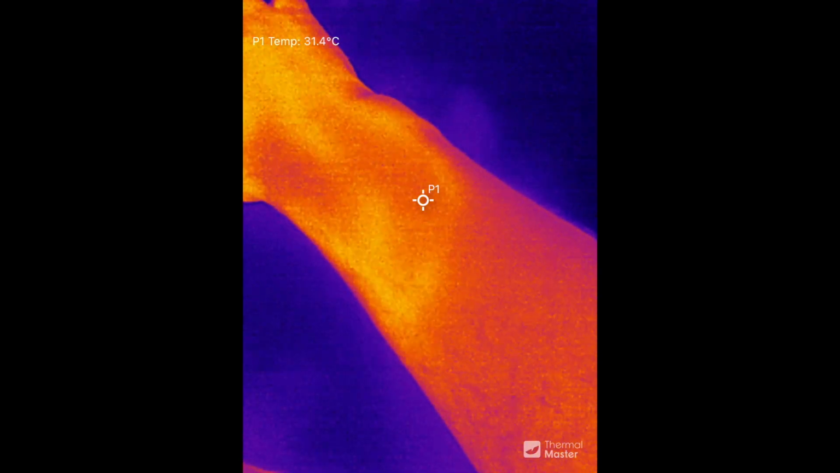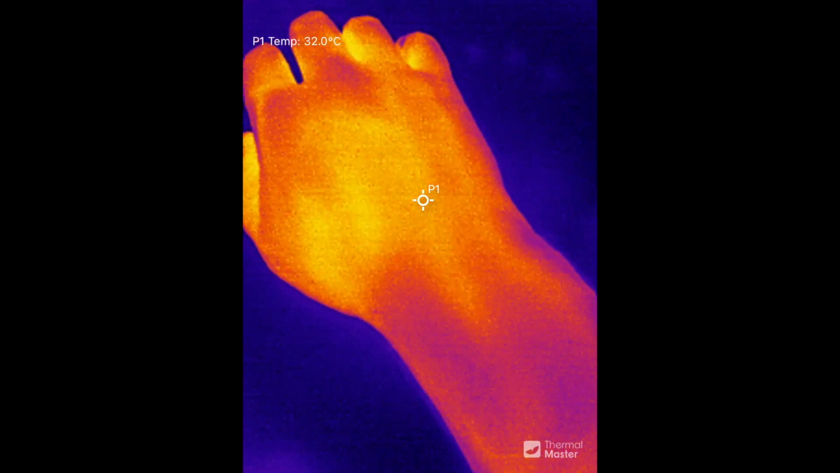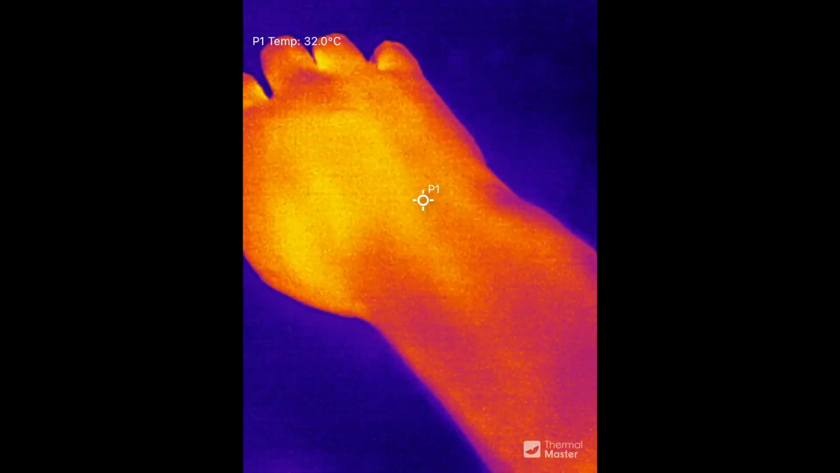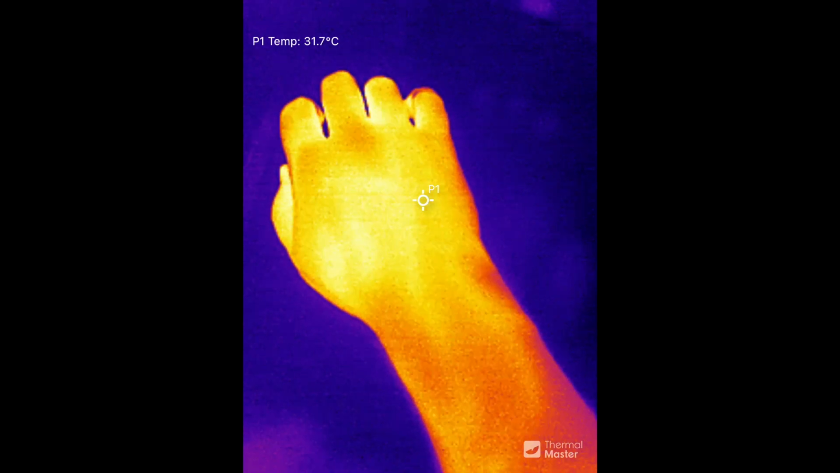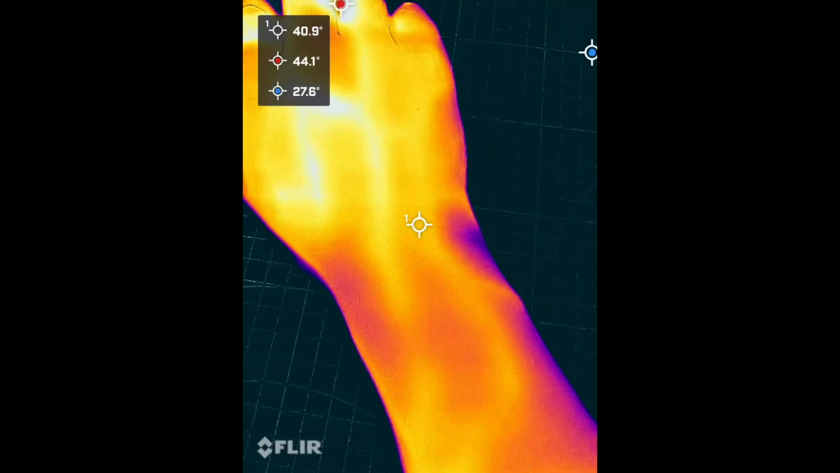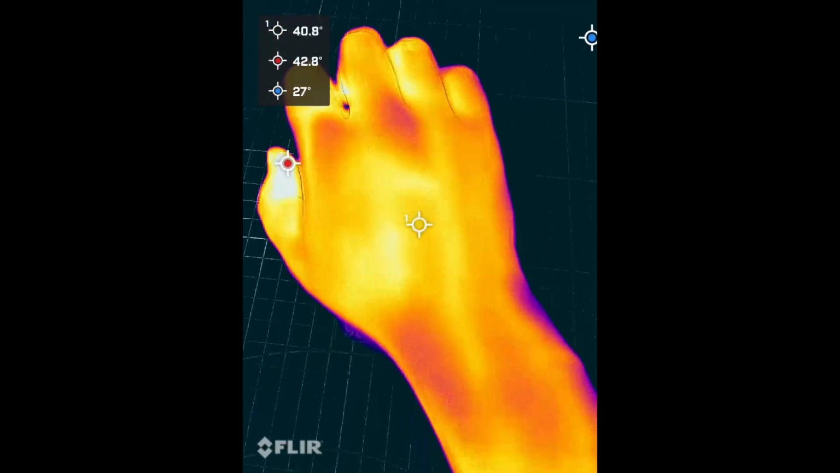You can actually see my arm hair as colder lines. Since the primary function of body hair is to trap heat, I'd say it's working. This is done with automatic ranging. I didn't have to change any settings. This is the absolute best image I could get from FLIR after tweaking the ranges manually. And judging by this, I'm a hairless Mexican.